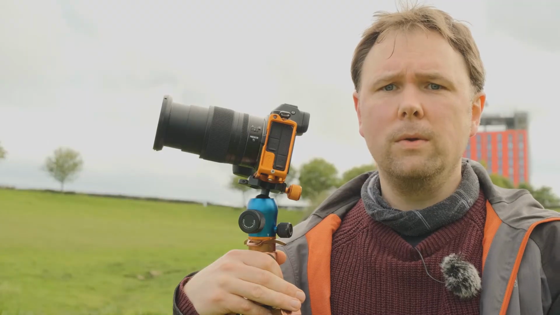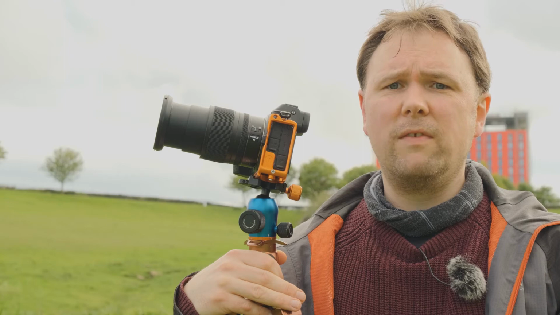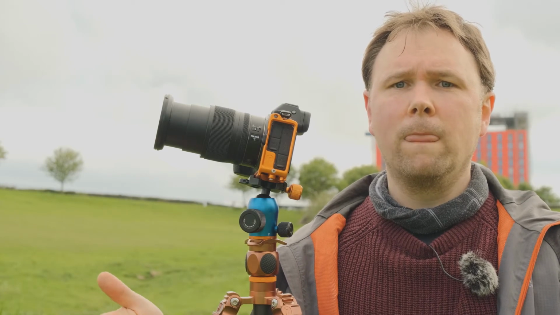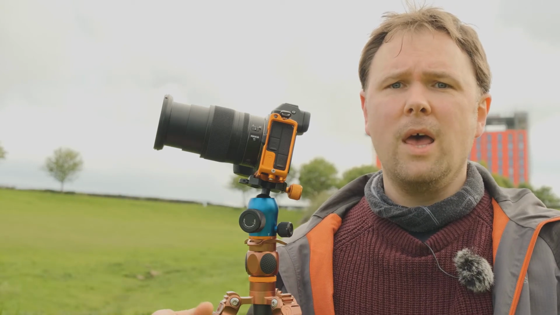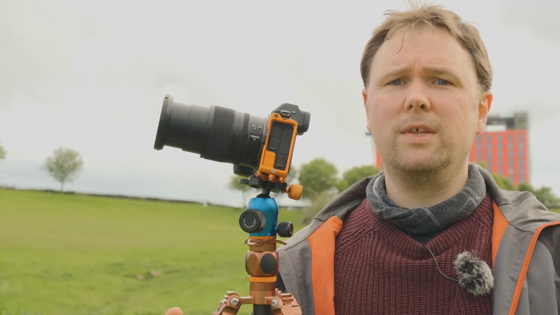What we're going to need to do is attach one of these to the camera. This is the infrared filter. What this does is essentially filter out all normal light and leave you with just the infrared spectrum. These come in different densities. This one's a medium density, 720 nanometers. I went for the medium one because I don't want to be spending hours and hours exposing. These are so dark you're going to need to do some quite long exposures.